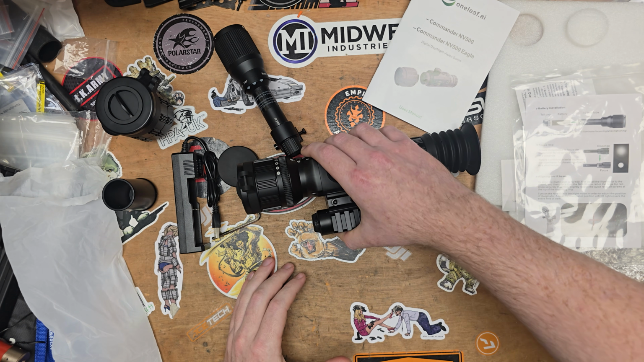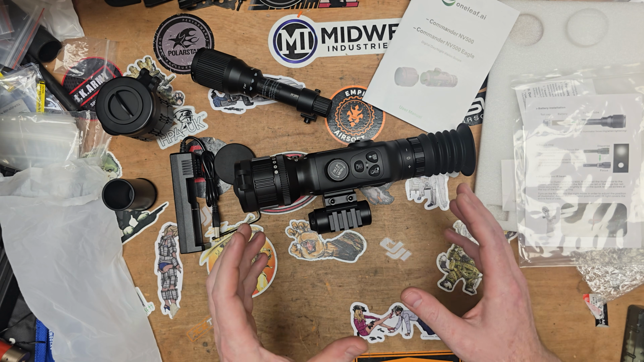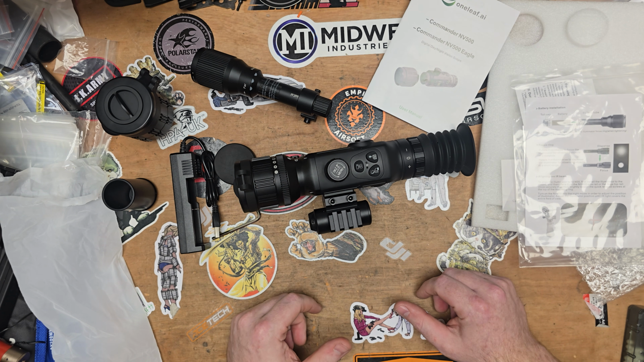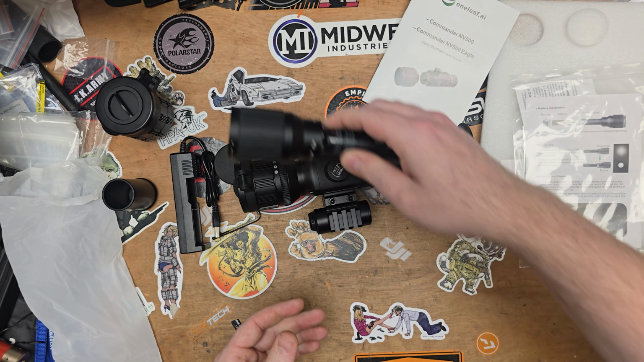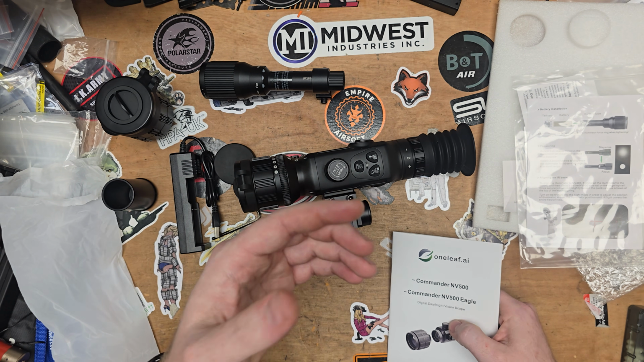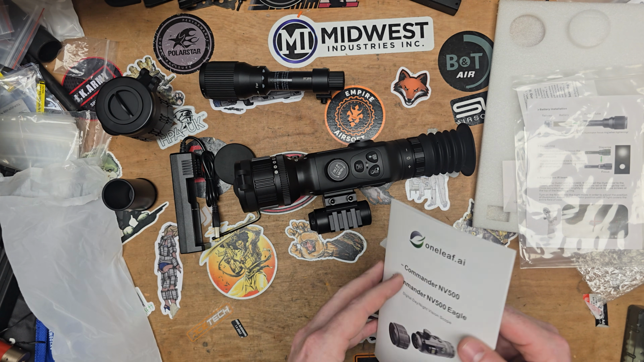If I took this to an airsoft night game, and there were people running analog Gen 3 night vision, they're just going to absolutely rinse the floor with you with something like this, because you really do rely on this torch. I was hoping that it would have a respective capability without the dedicated IR, but there we have it.